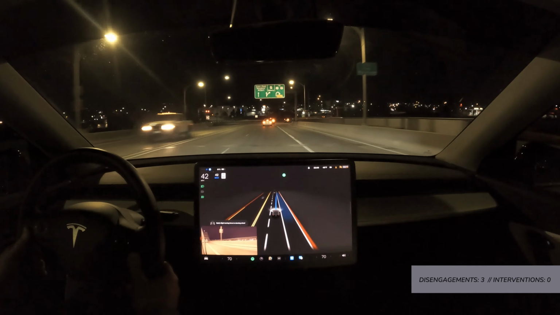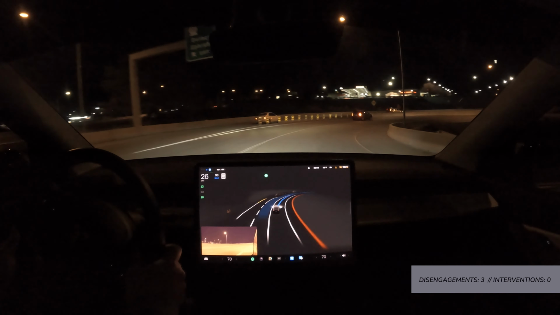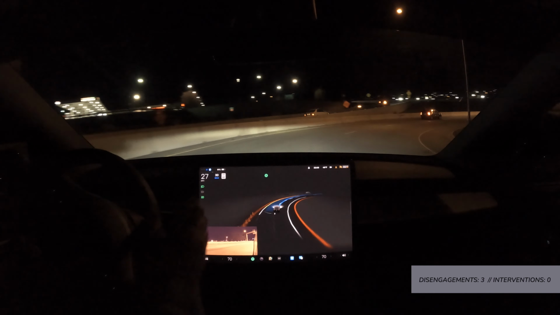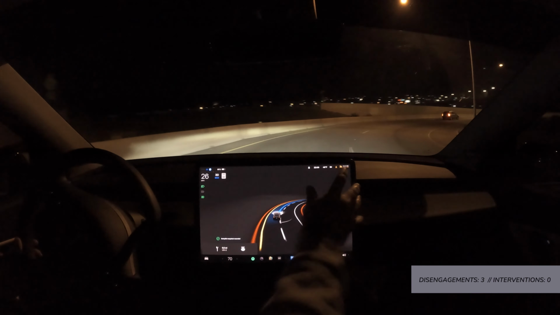Okay, yep, so it's turning into the right lane. And then it will get into that left-hand lane right here, right? So that's awkward. Being in a left turn. So I'm gonna go ahead and still report that.